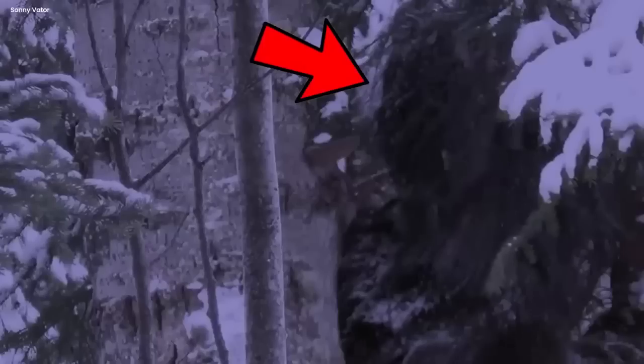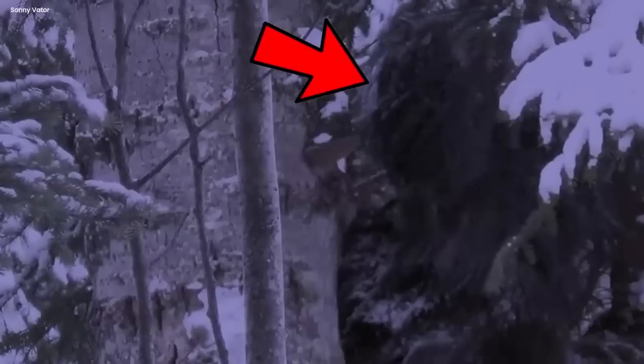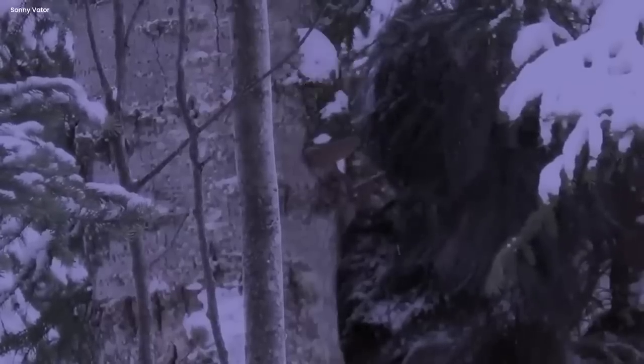This creature stood out against the white backdrop, a massive form like a guardian from the ancient past. The creature's dark shape seemed to blend with the deep woods, and its eyes, two shining orbs in the darkness, locked onto the camera with an eerie intensity. What was going on in its puzzling mind? Was it just curious about the approaching vehicle, or did it have secret plans of its own?